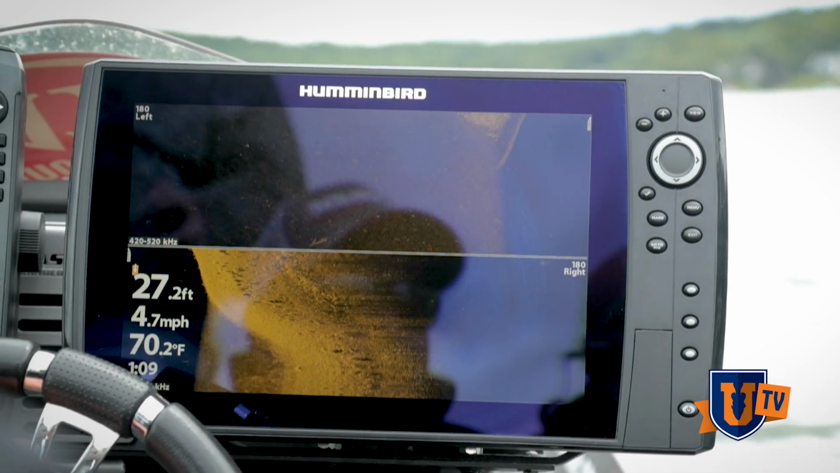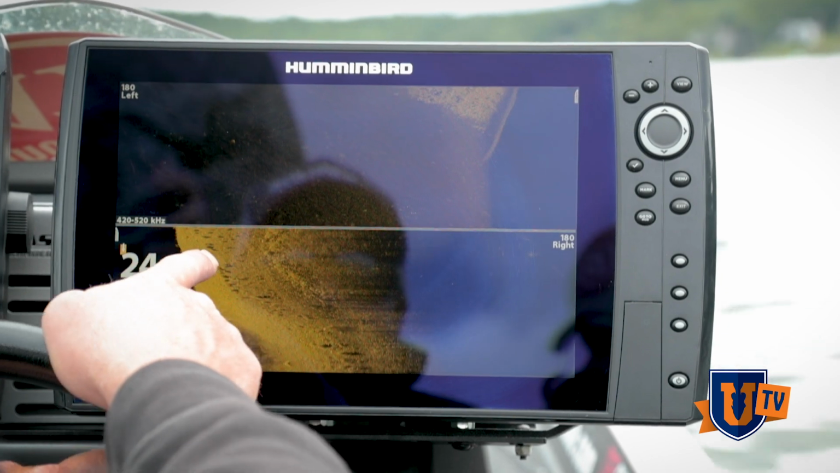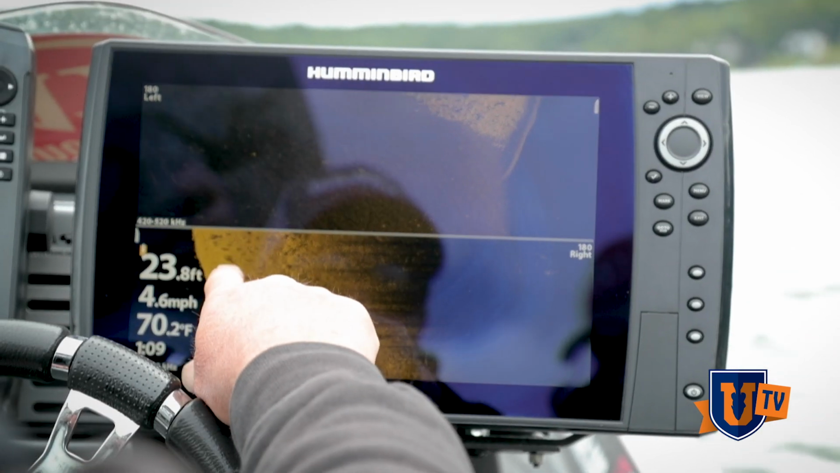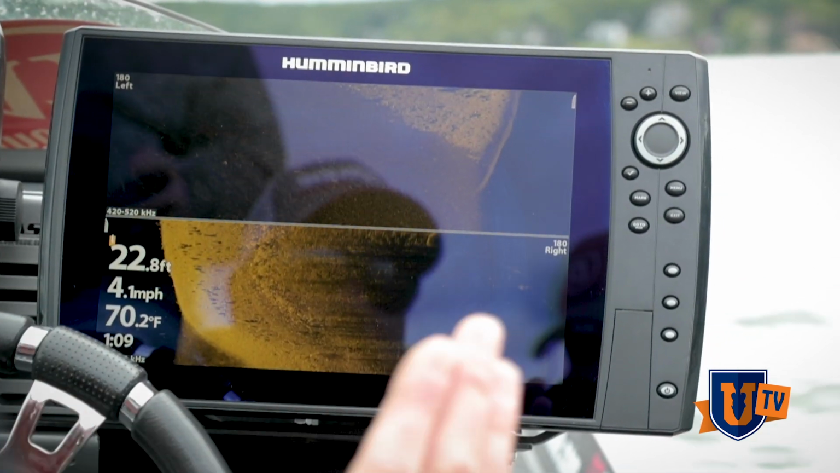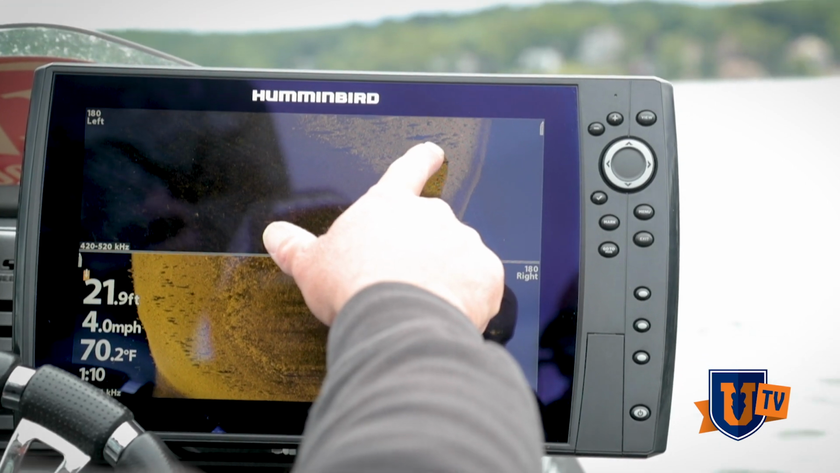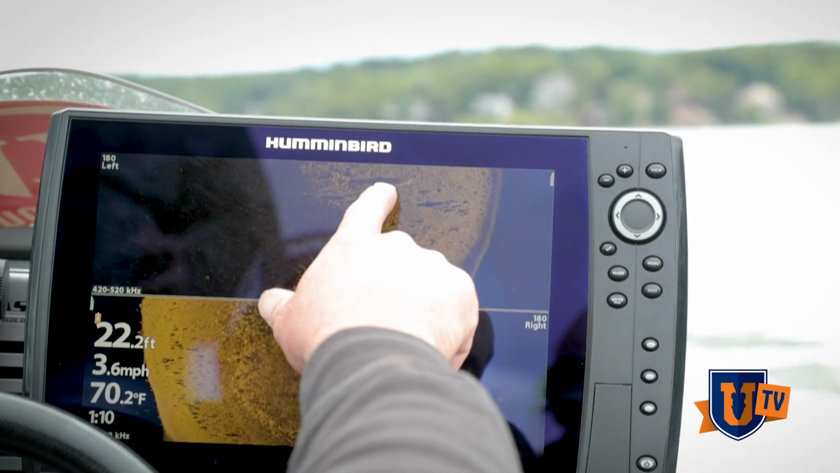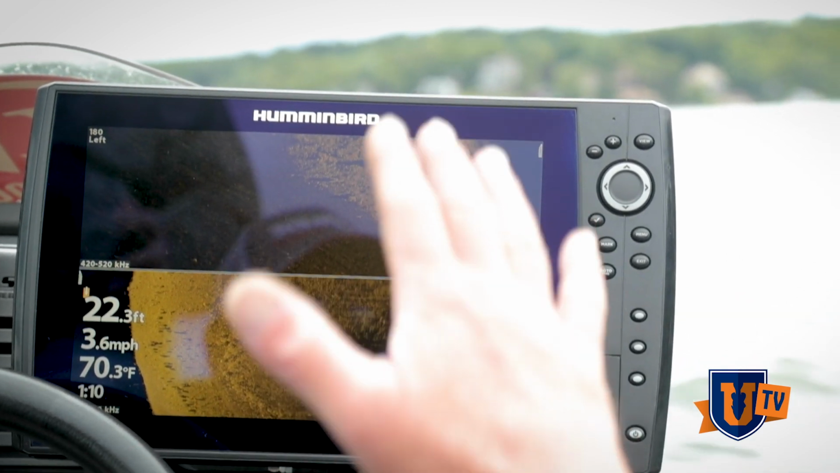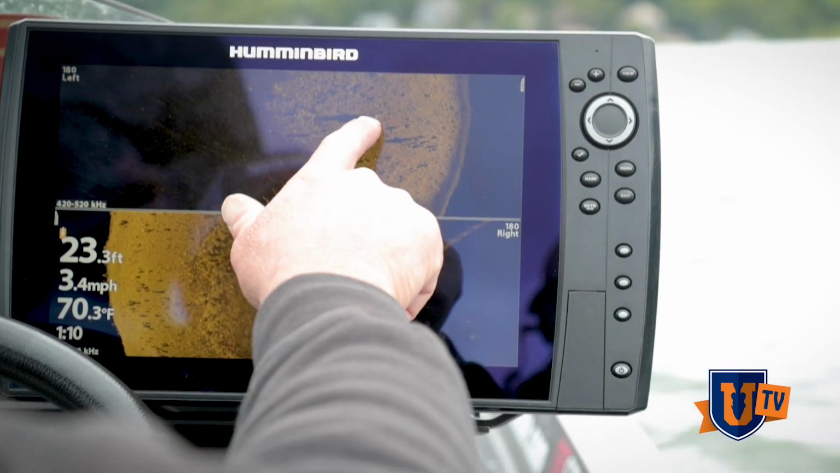So now we're coming up on the top of this point here. And you can see it's just scattered with small rocks. And that's what the little black spots you're seeing, that's the shadow that rock's casting. You can look over here on this side, there's some big boulders out on the end of this point. And see that boulder right there, that particular one, stands off the bottom probably 6 or 8 feet. And you can tell that by the length of the shadow it's casting.